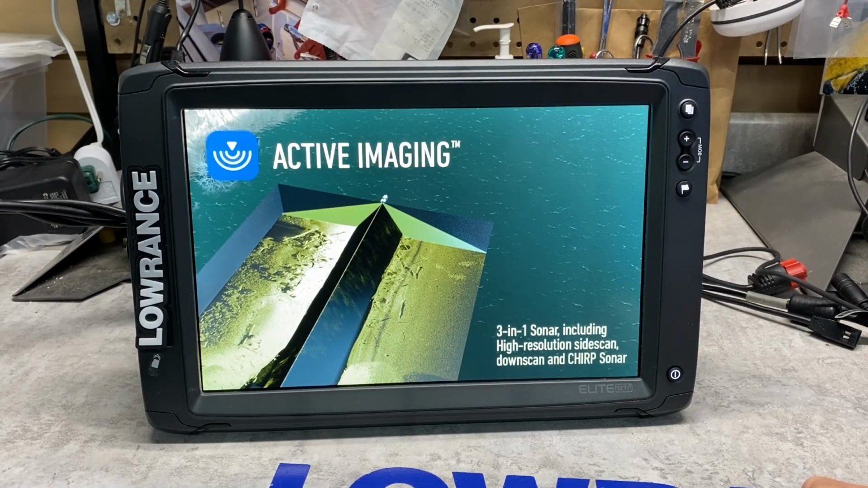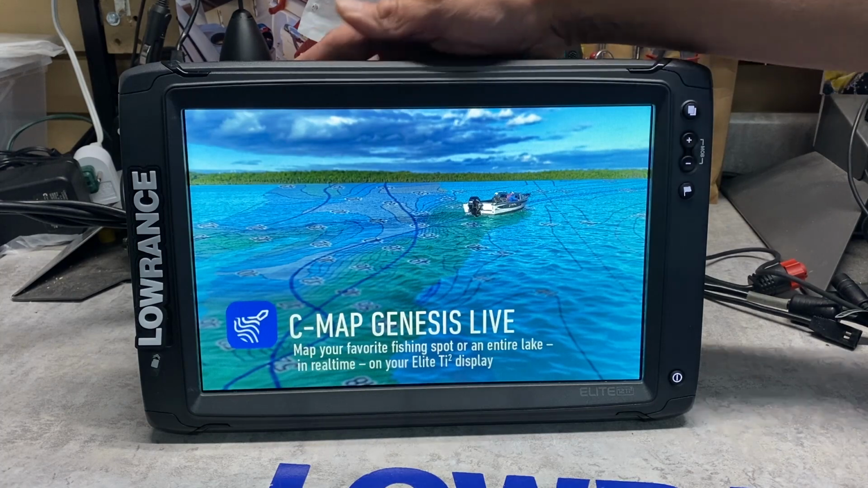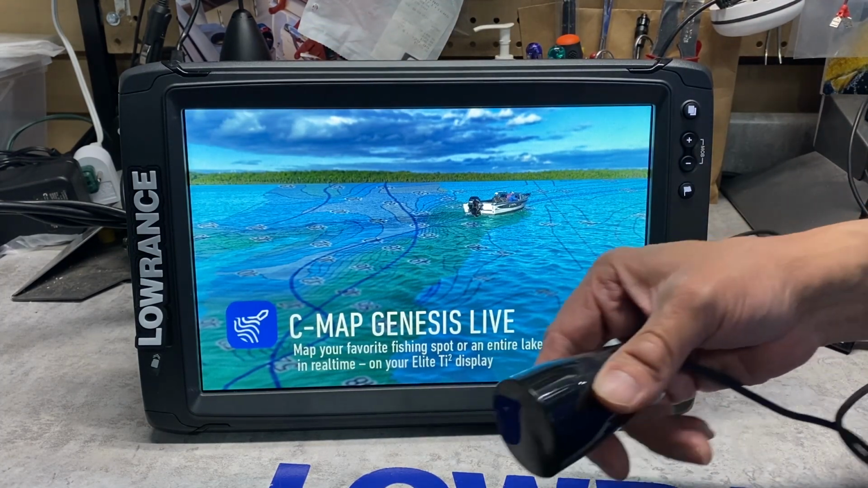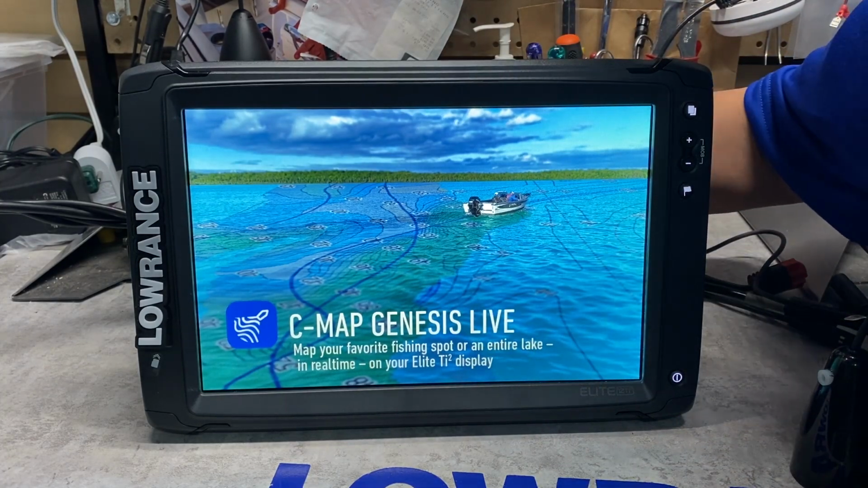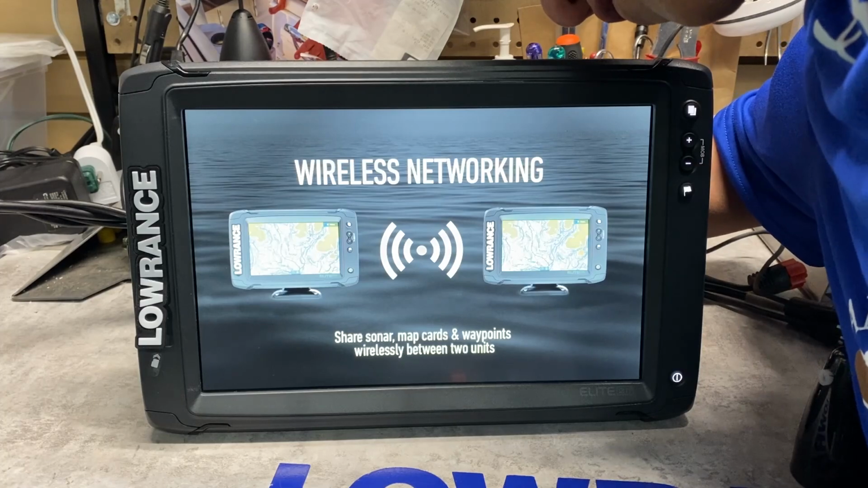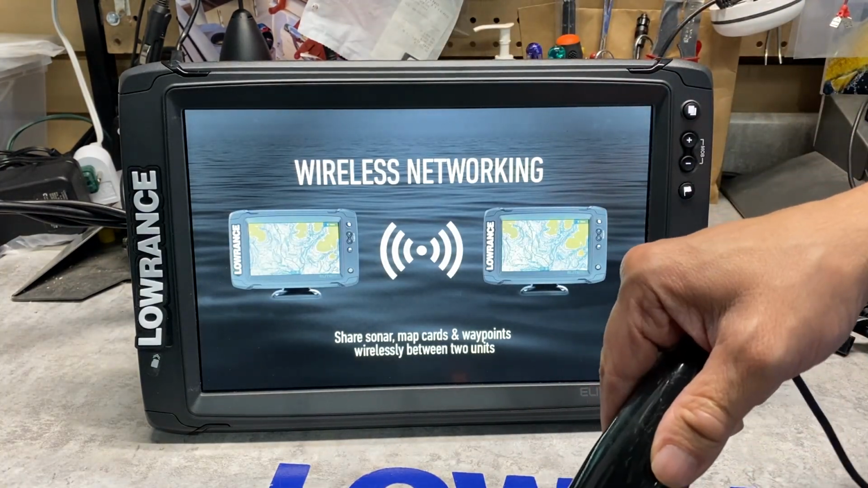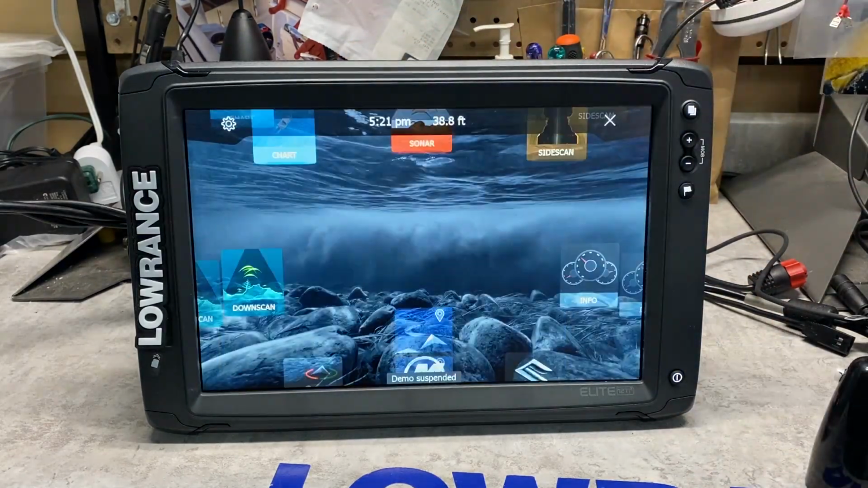All right, guys, let's turn our summer boat unit into the best ice machine in the world. So a TI or TI2 is the same basic unit. We're going to add an ice transducer, which is known as the 9-pin ice transducer. The code on it is actually called the 9P ice. So that's the ice transducer that goes on the TI and TI2s. So let's go ice fishing.